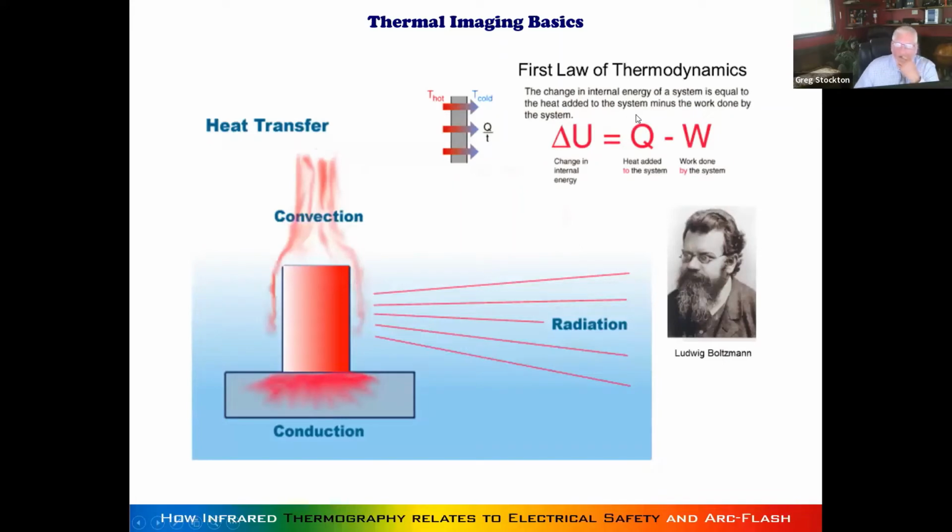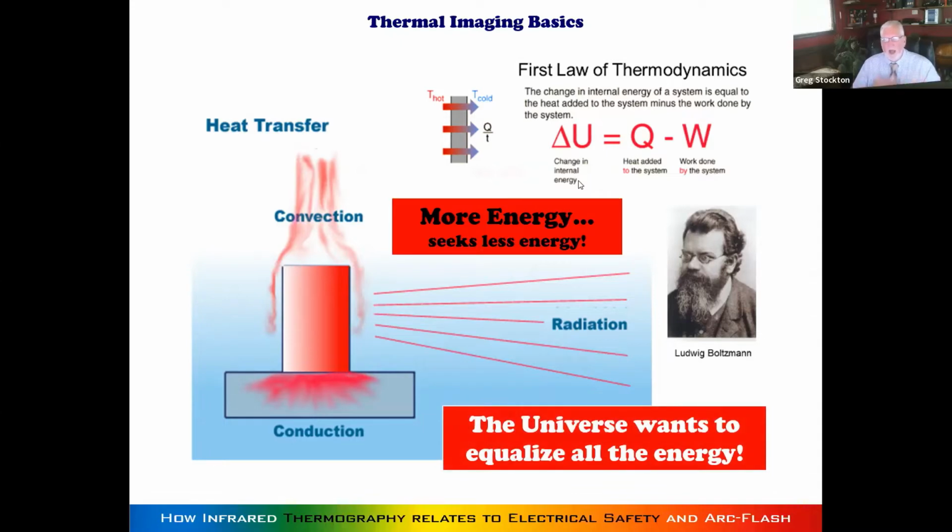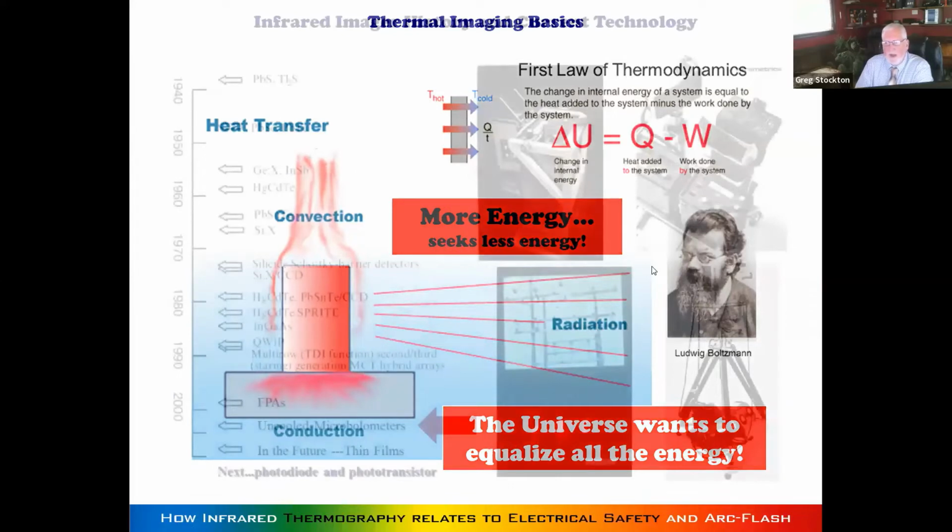First law of thermodynamics, we don't need to discuss, but just understand that higher energy goes to lower energy because the universe wants to equalize. And that's really everything. When you've got convection, conduction, and radiation, and you put an infrared camera where the radiation's hitting it, the detector basically turns it into a way to make a video picture.